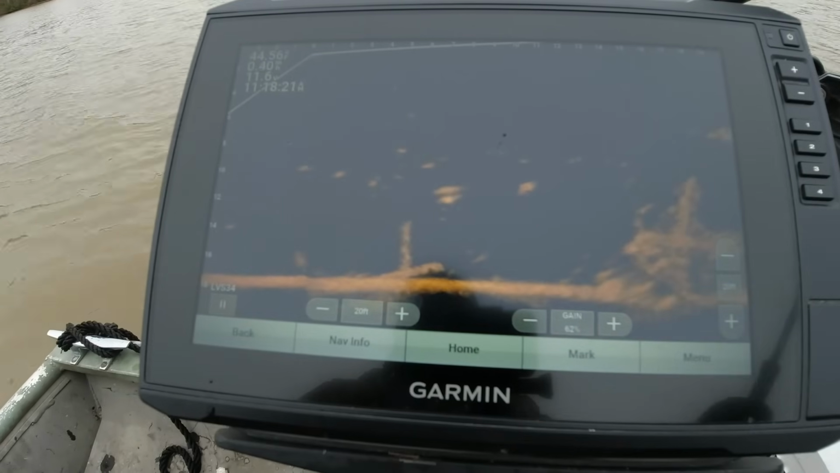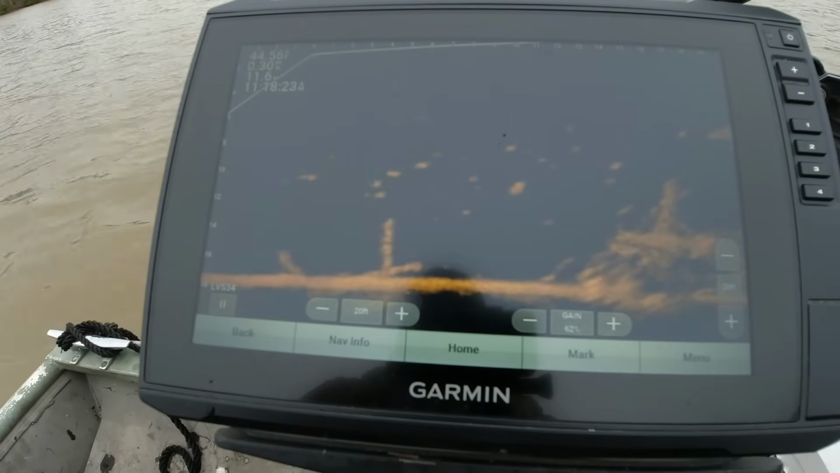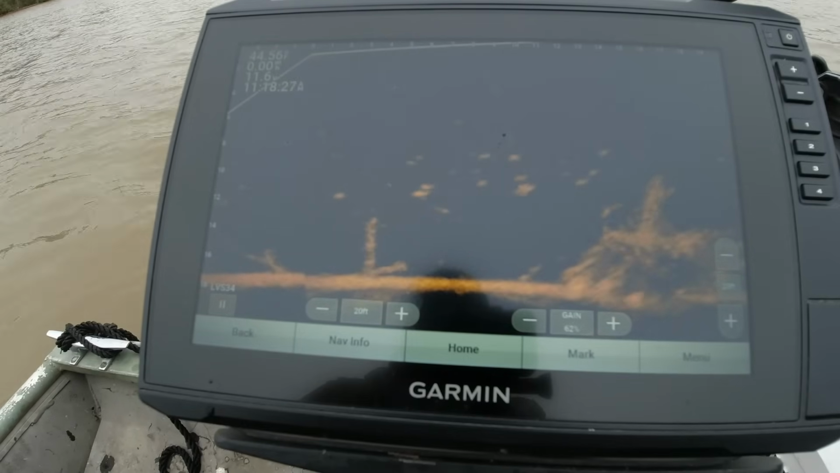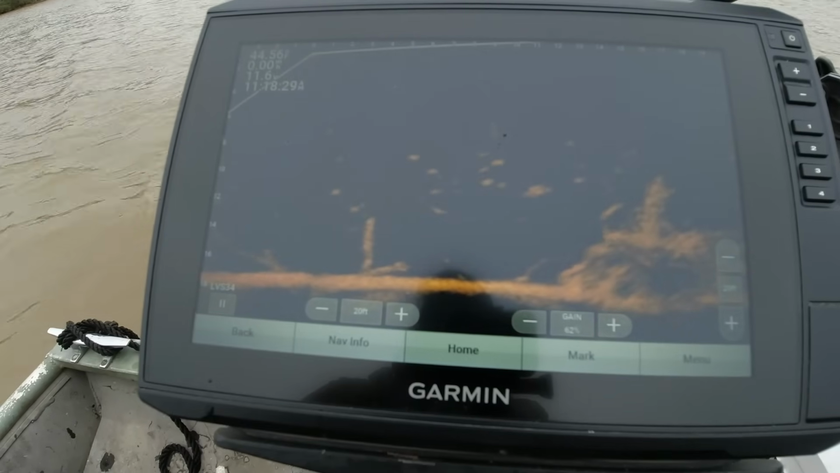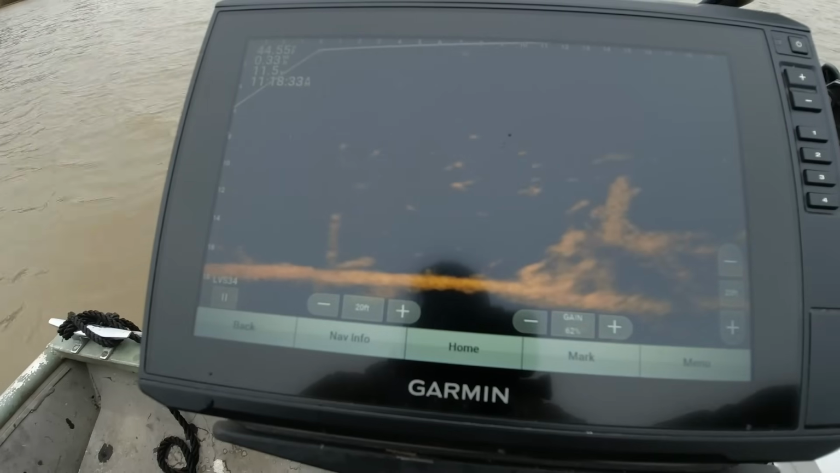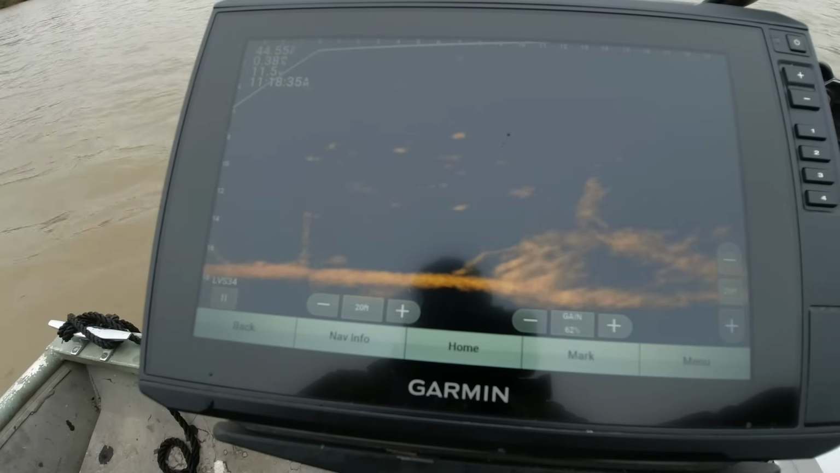I'm gonna pitch my jig out there and let it fall back. See if I get a reaction from him swimming it by him. Not a one. See there? They don't work for them on this. They don't work for the food on this lake. They gonna get the easy stuff.